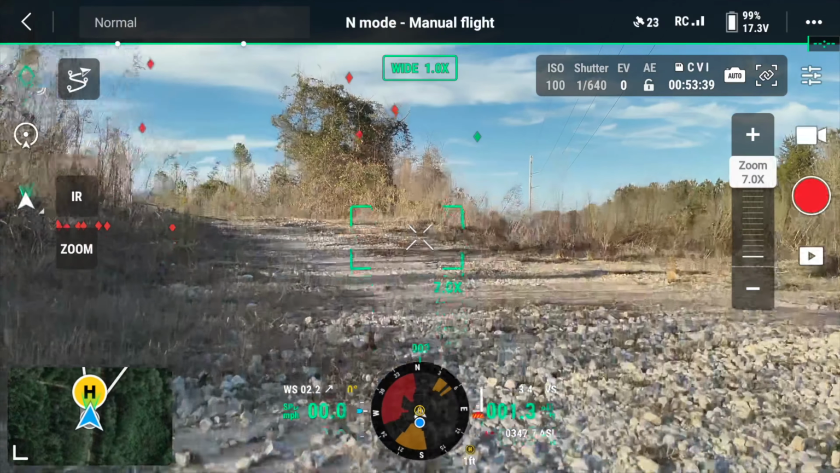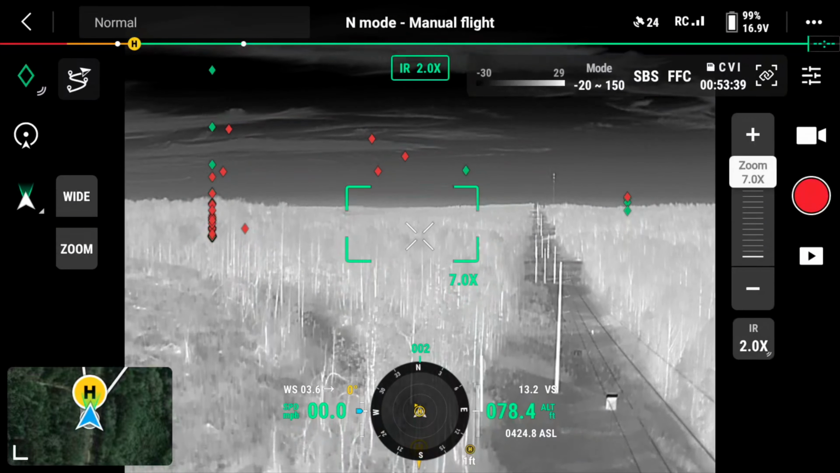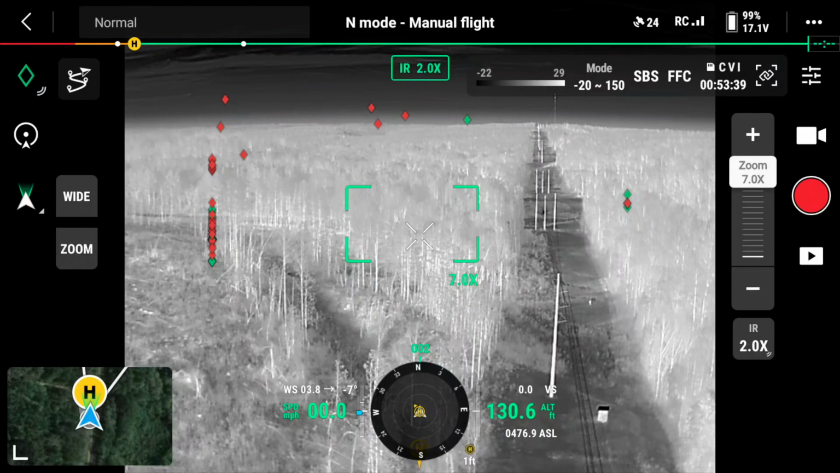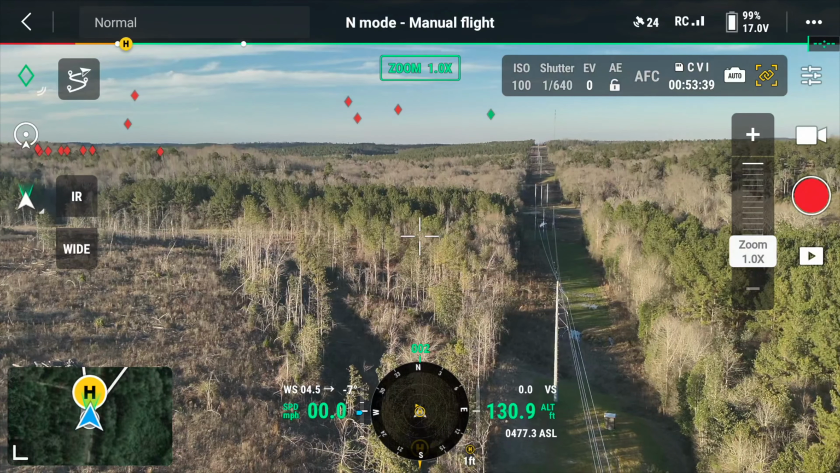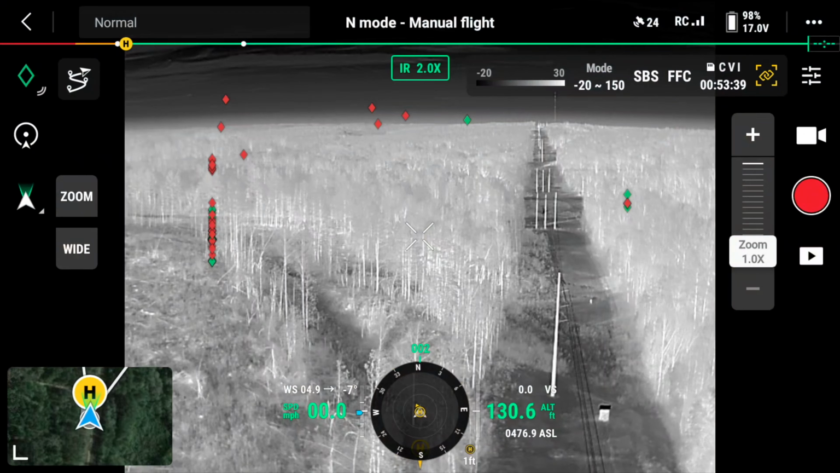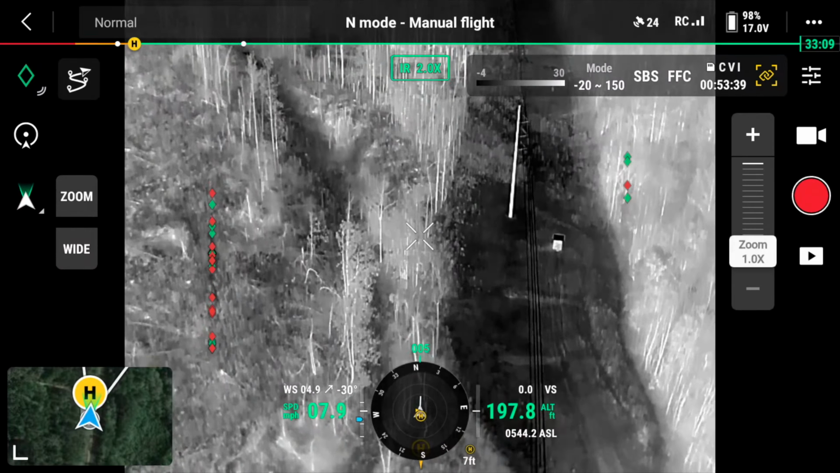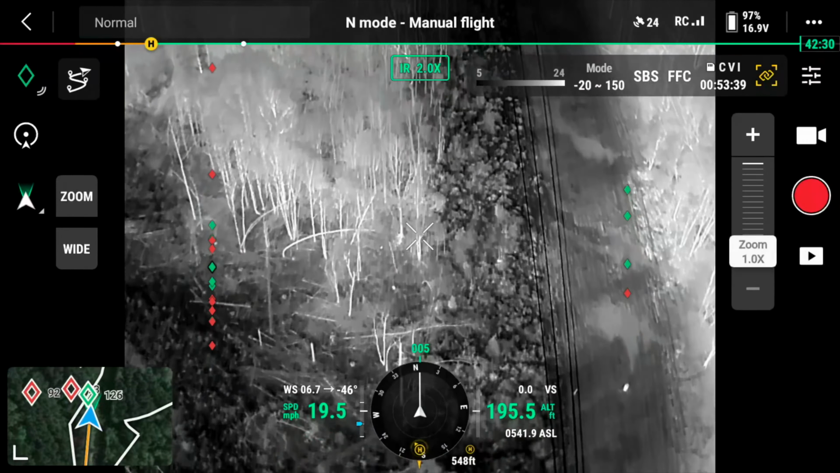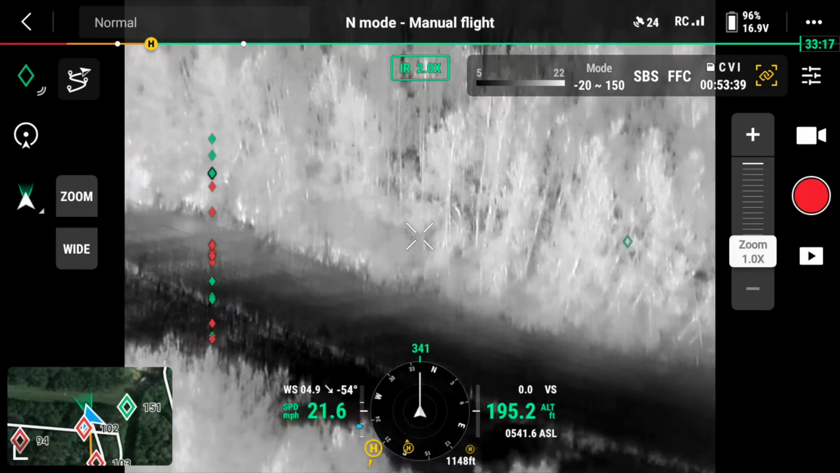Taking off. As it takes off, you can see the shoot house that Dad's in, and you can see me switch over to IR, and there's a link zoom that I enable between the zoom camera and the IR camera, and that allows me to zoom. Now let's fly over and just see what we happen to see. I'll speed this up and let's check it out till we see the first little deer or something.